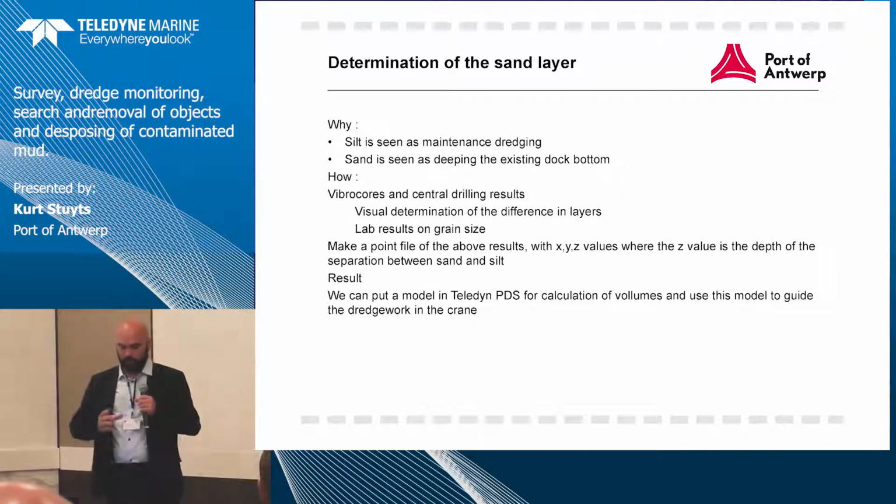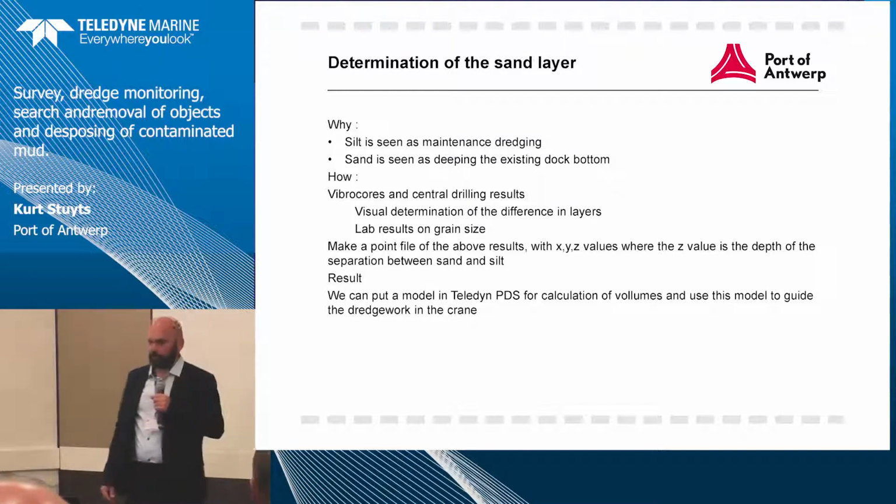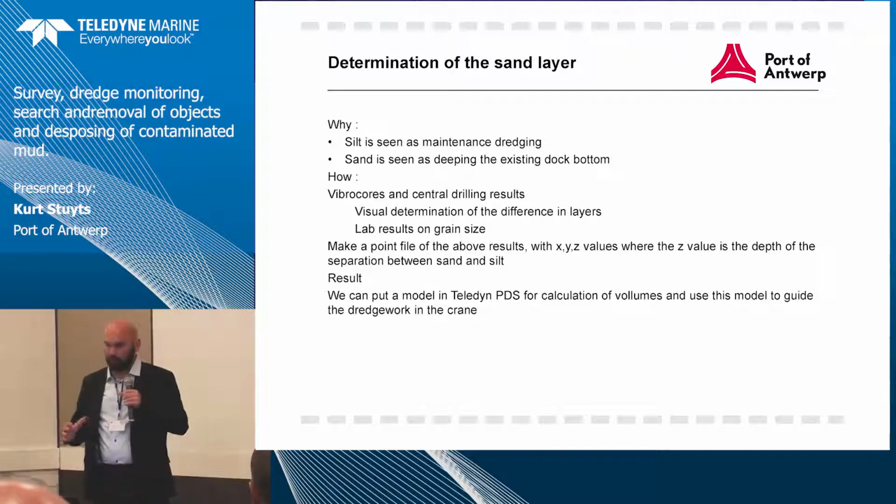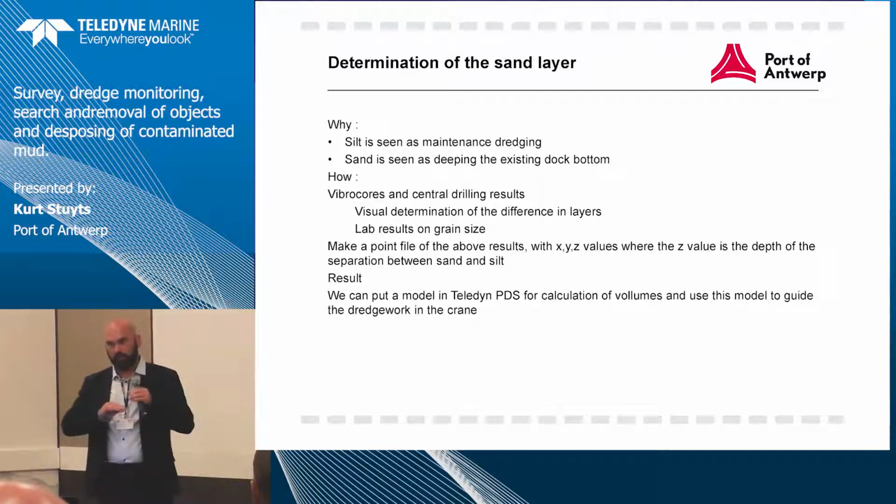So we took the vibrocores and made a point file where we could find the difference between silt and sand. We put it into a model, used Civil 3D to make the model, triangulated it, and then made a 3D surface of it to put in the PDS computer for the crane. On this model we also set a stop, so the crane couldn't dredge any deeper than the model was saying.